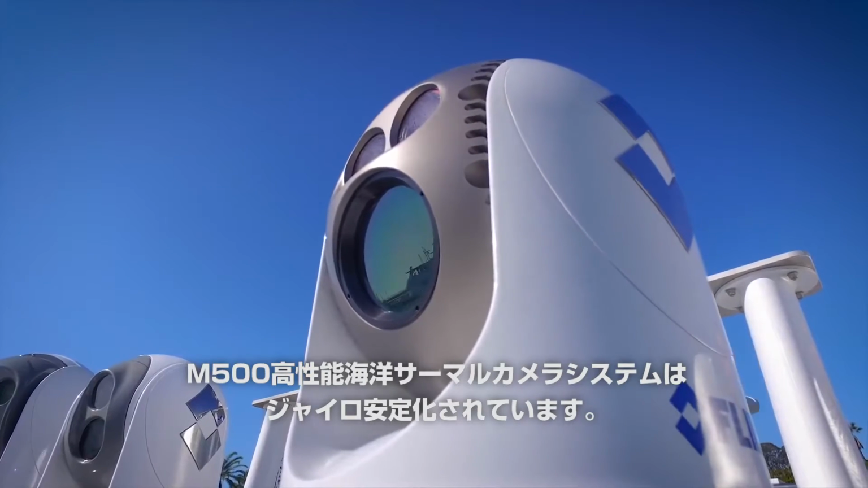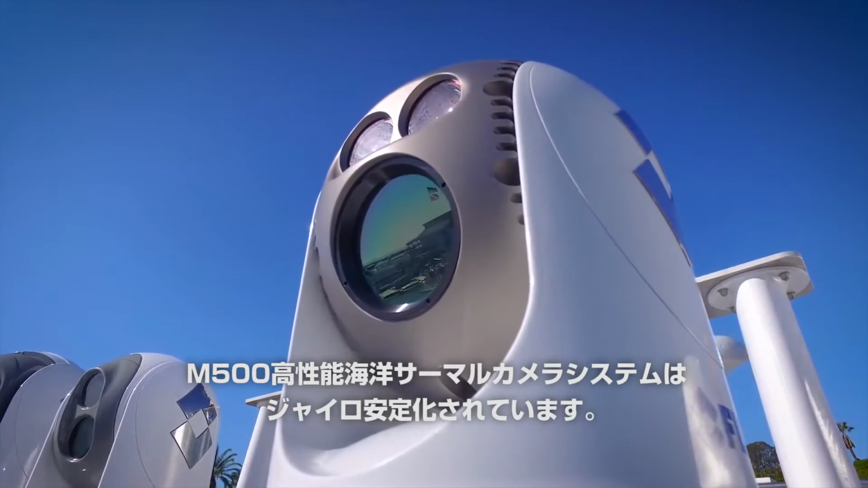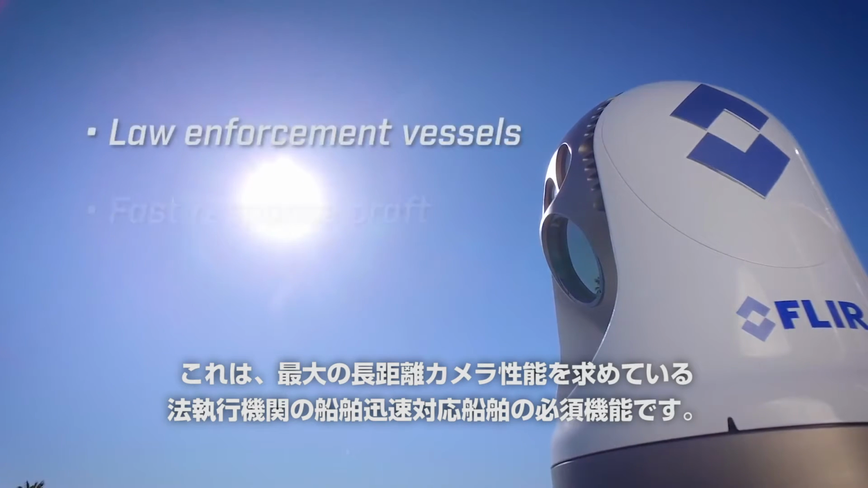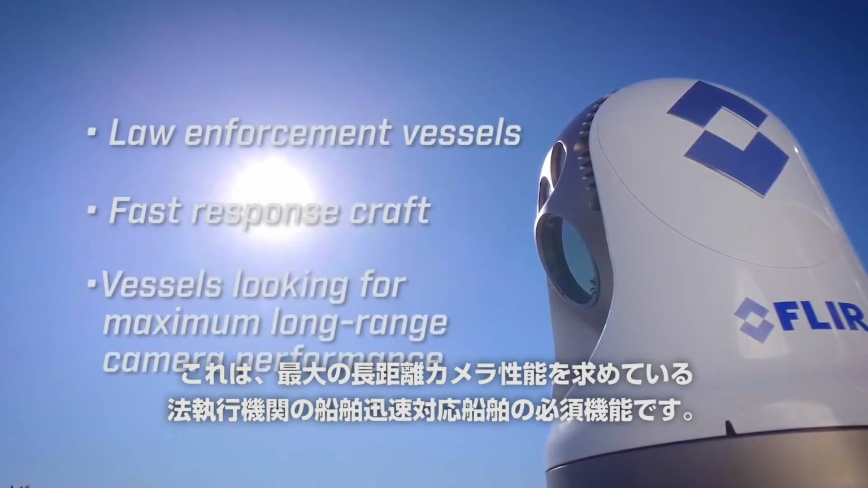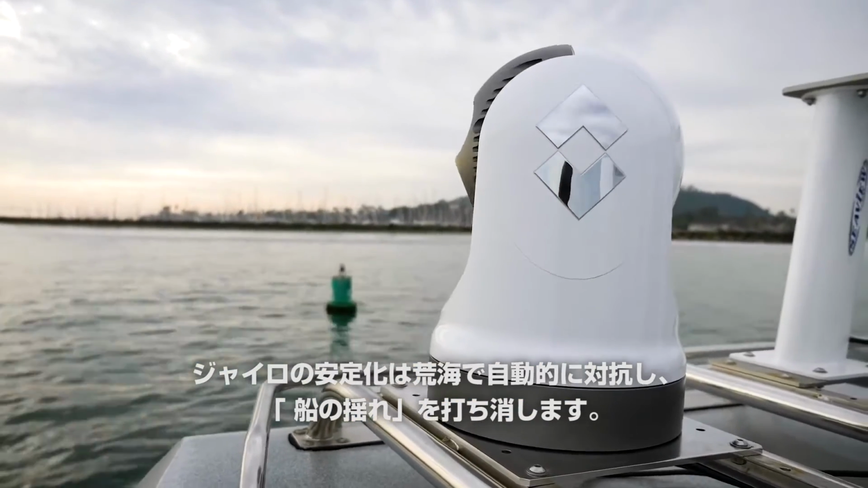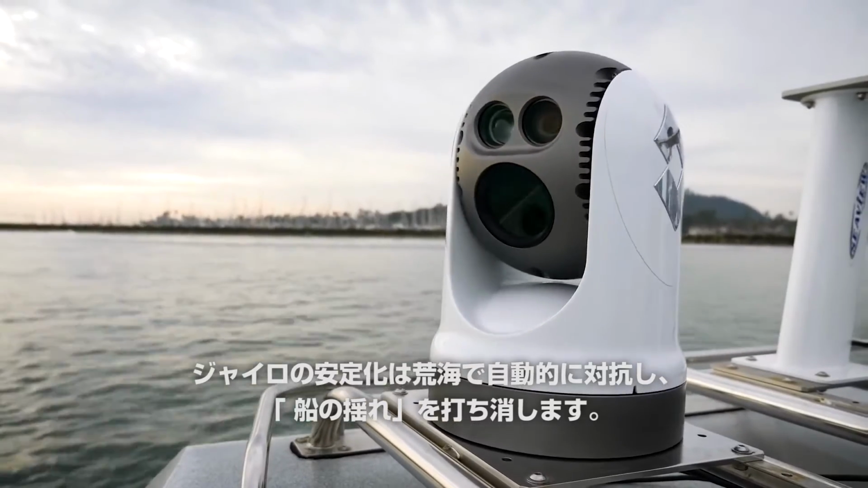The M500 high-performance marine thermal camera system is gyro stabilized. This is a must-have feature for law enforcement vessels, fast response craft, and vessels looking for maximum long-range camera performance. Gyro stabilization automatically counteracts vessel yaw and pitch in heavy seas.